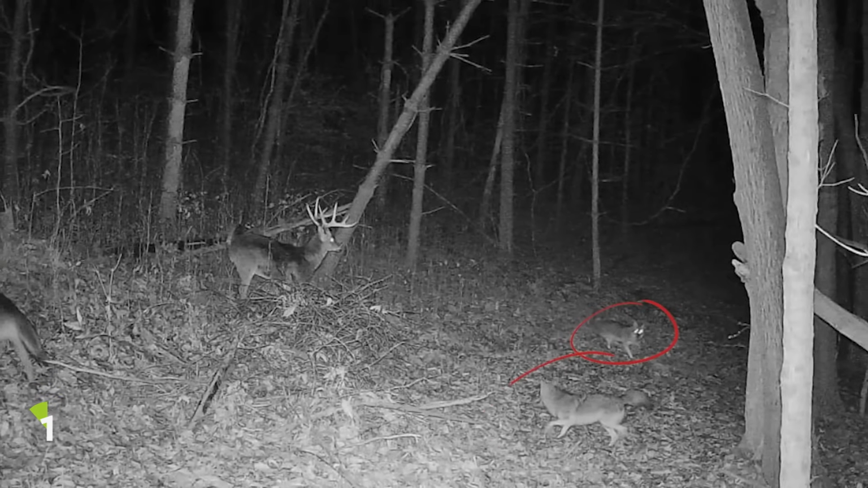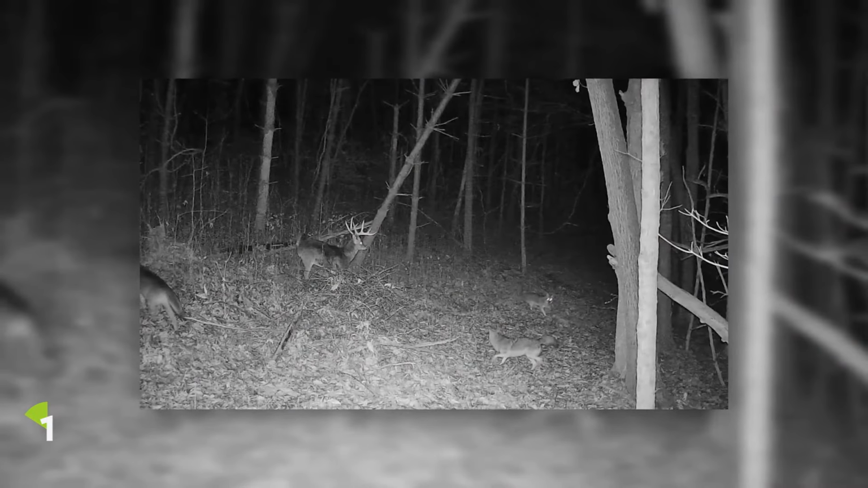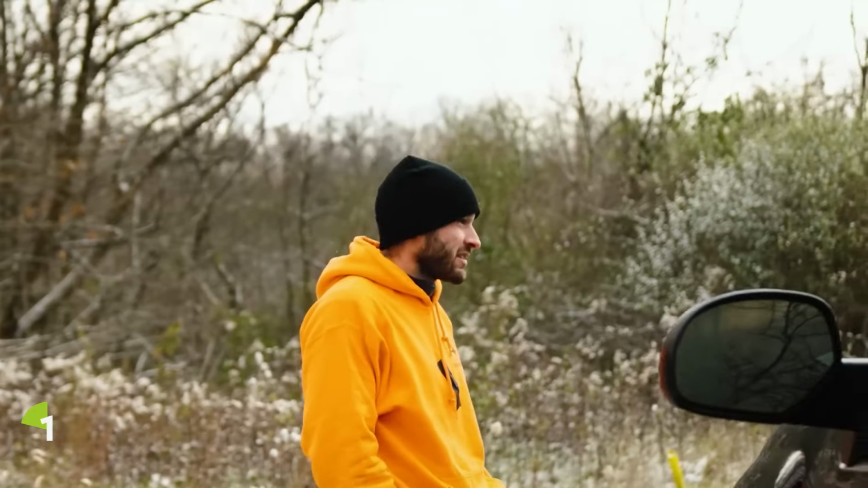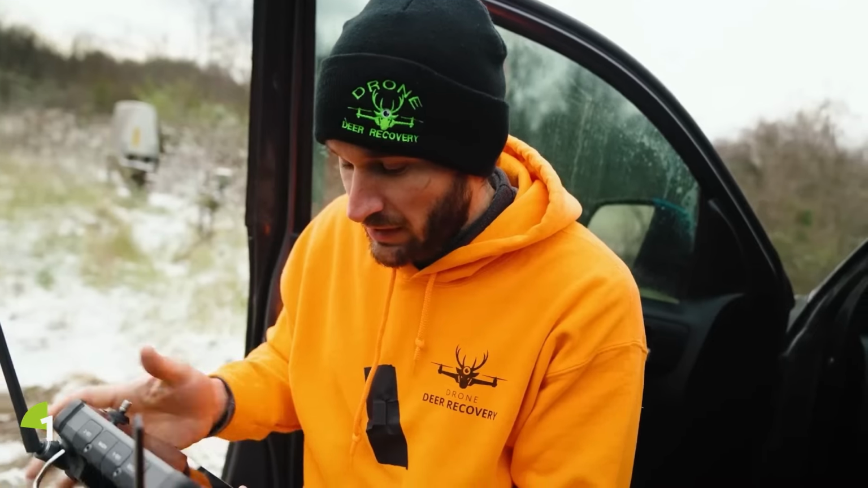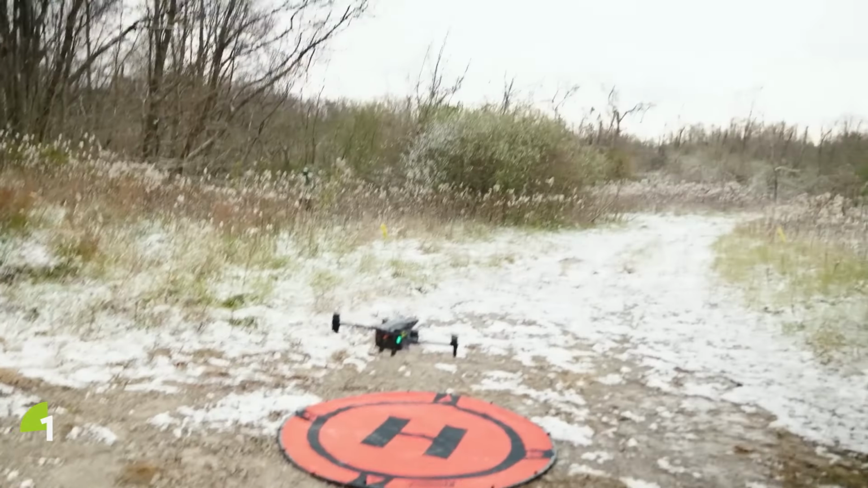The coyotes were circling this big buck. This morning, he had the same buck show up on camera with coyotes in the same picture. The coyotes were hunting him down, wanting to kill him, because he had some kind of wound on himself and he was deteriorating. So this customer hired us to come find the carcass for him because he wanted to recover this buck. They have a big buck that's probably been killed by coyotes, and they're trying to give it the respect it deserves, and they're wanting to find it and not let the coyotes eat the whole thing.